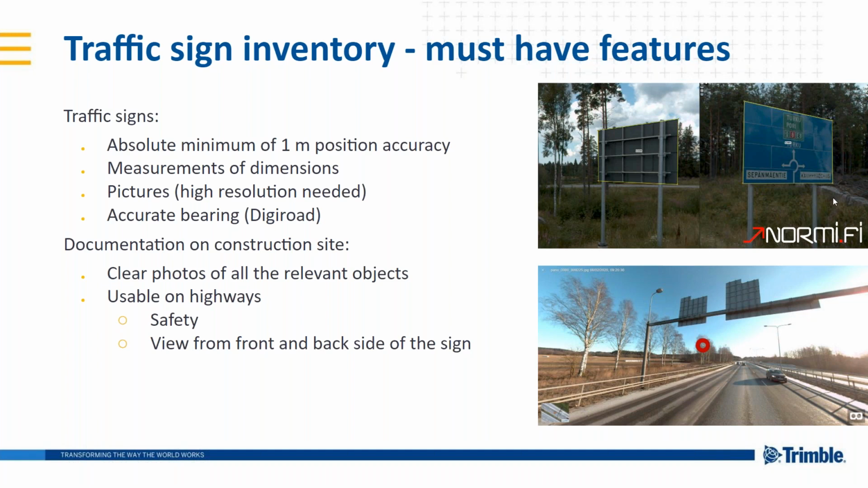And also a lot of the customers that we do the inventory for demand at least 1 meter position accuracy. I would say half a meter is perfect for accuracy, and everything beyond that is maybe a little bit overkill. But we can achieve all this with the Pointscene AI solution very easily.